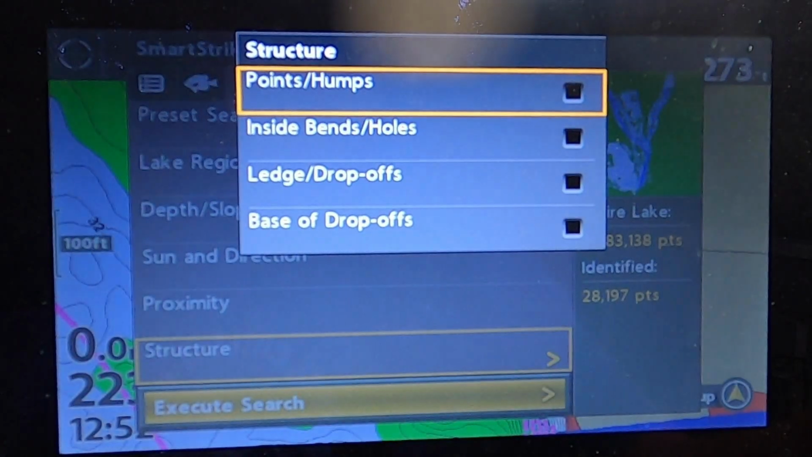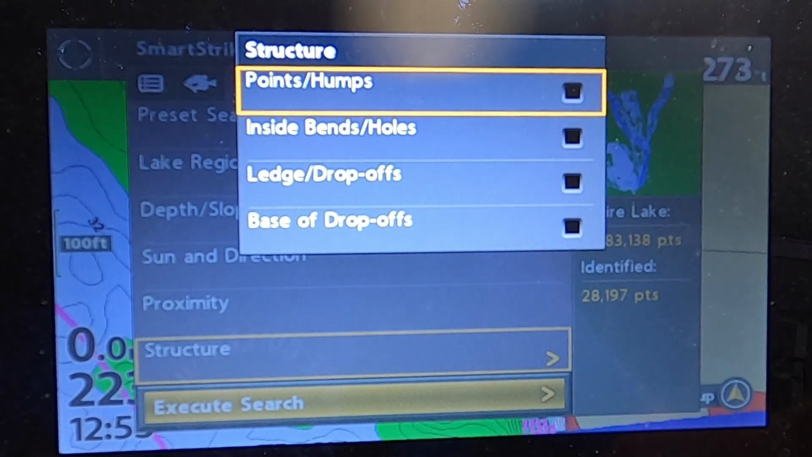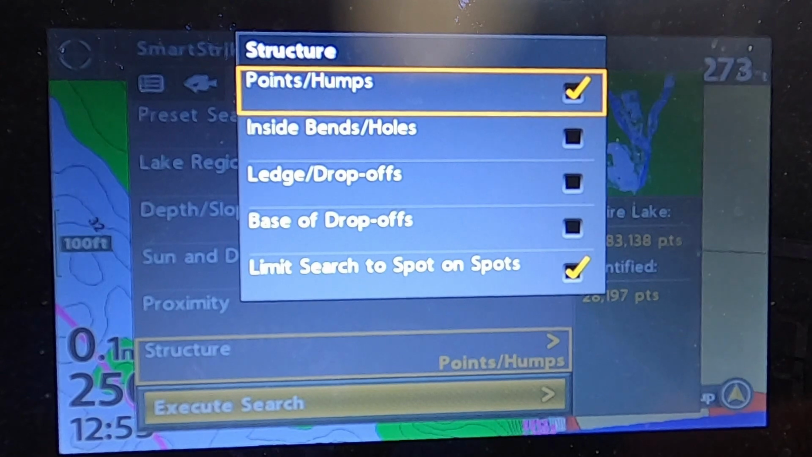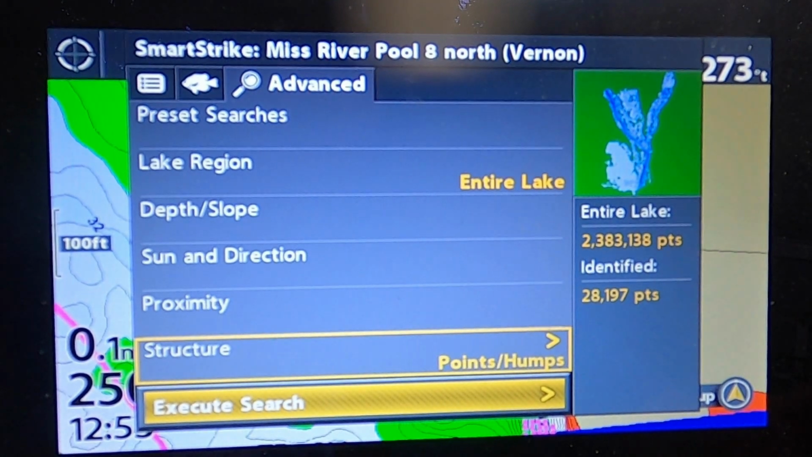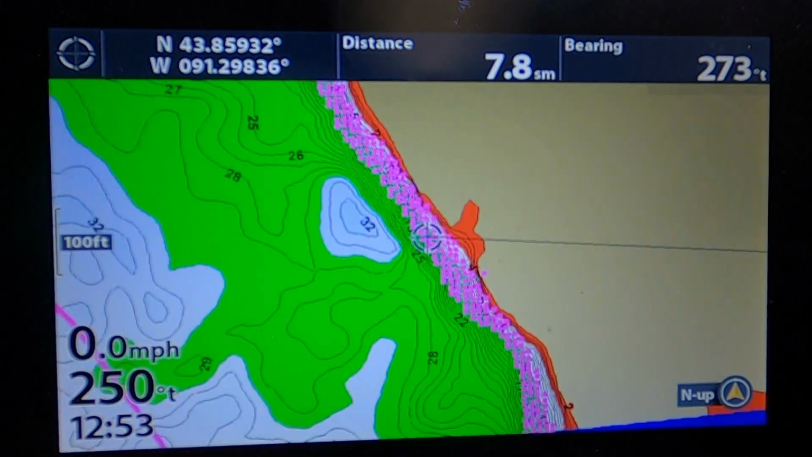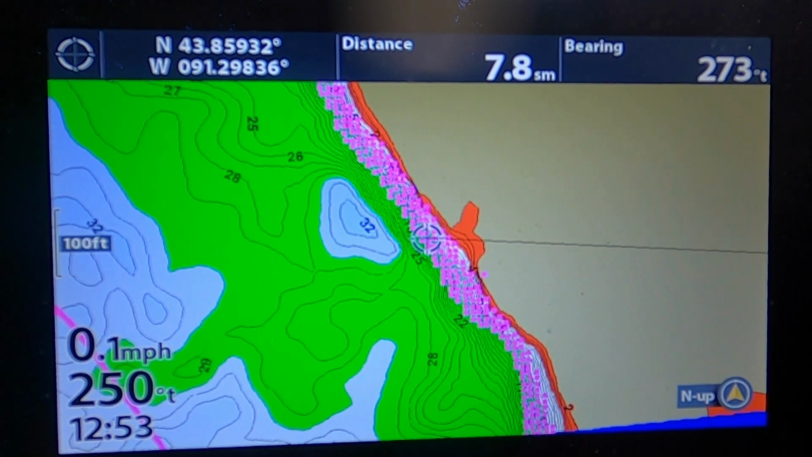And then structure, you do points and humps, inside bends, large drop-offs, or base drop-offs. So let's call it limited search, spots on spots, points and humps. So we'll exit, and then we can execute search again. That's in your advanced features. Now it's going to show the areas according to the features I just entered in.